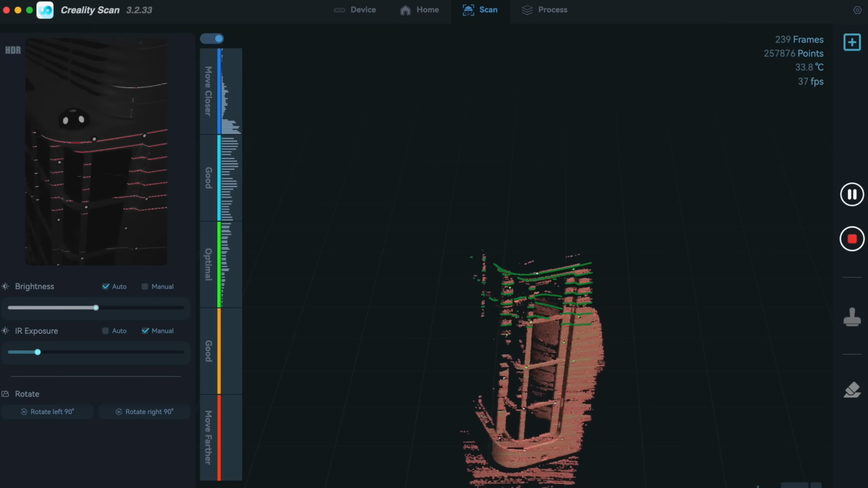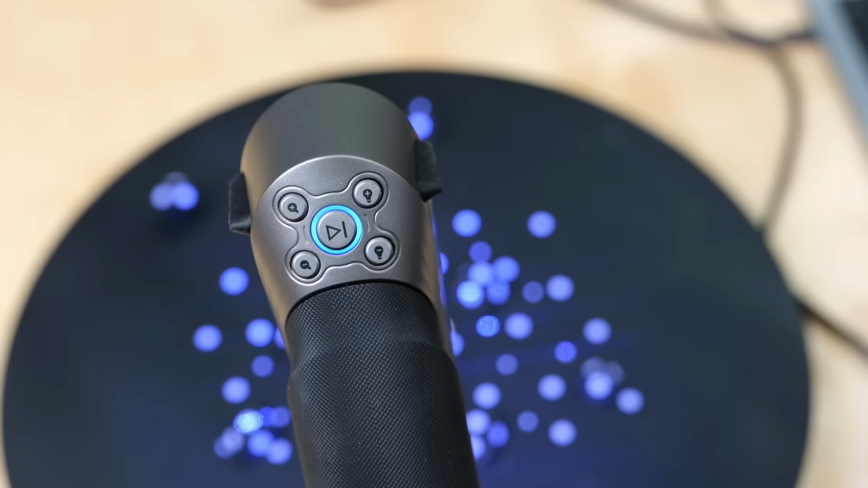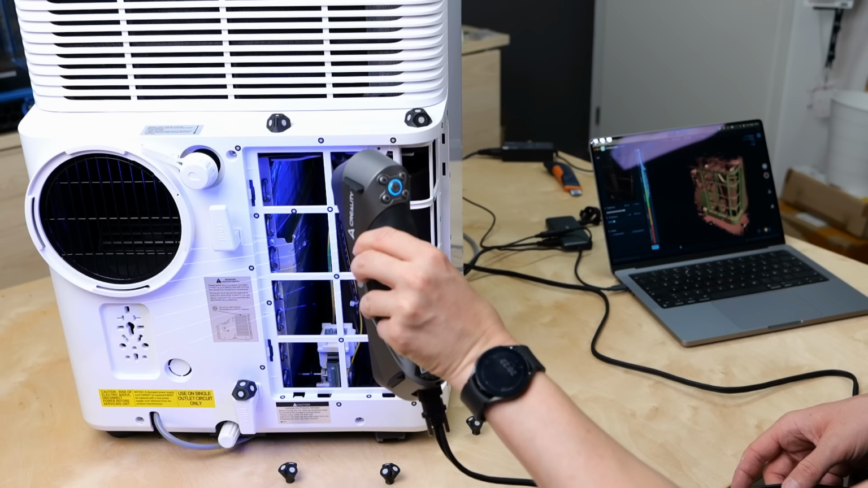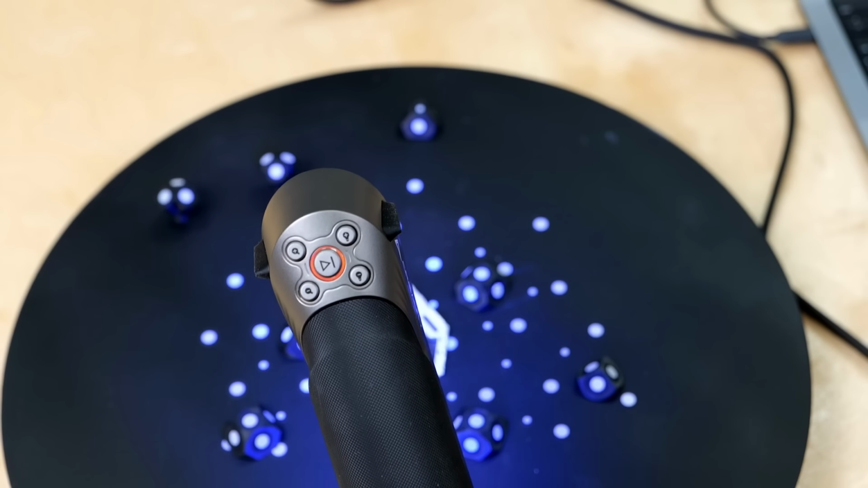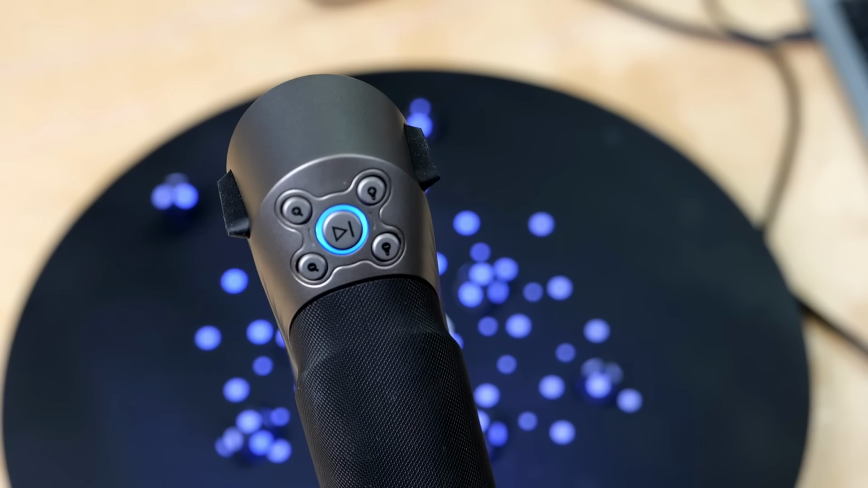The scanner should always have an optimal distance from the part that you're scanning, as indicated by the bar on the left, but also by the LED button on the scanner. This is really handy if you don't want to constantly focus on your screen, but rather the part that you're scanning. If it's blue, you're too close, green, it's optimal, and once it turns orange or red, you're too far away.